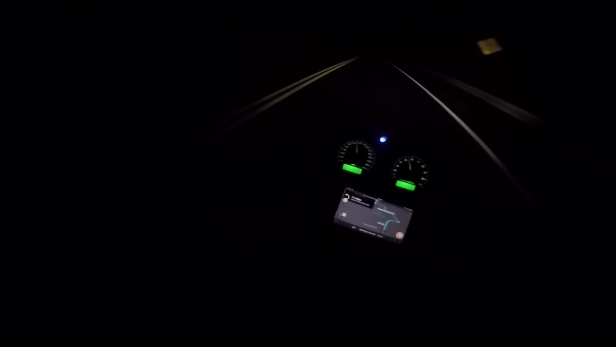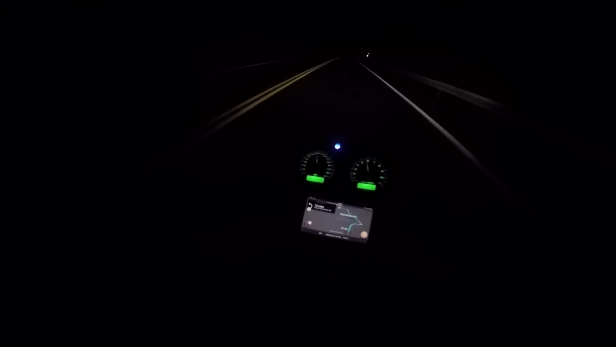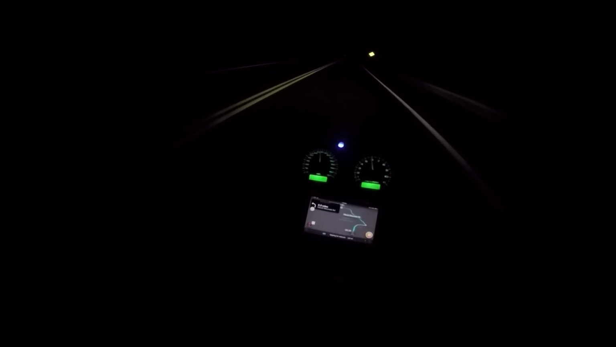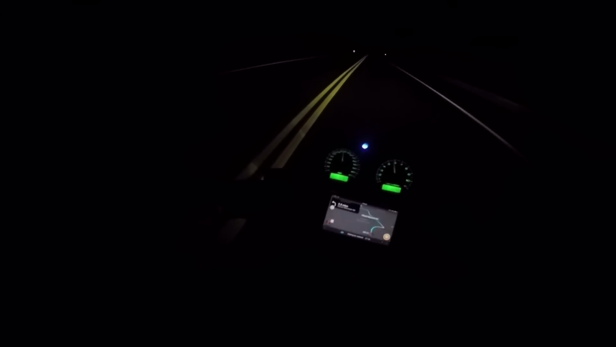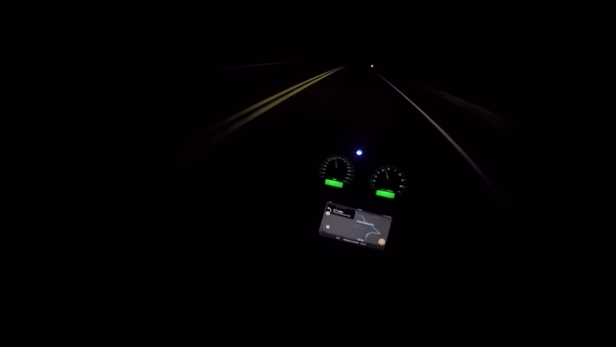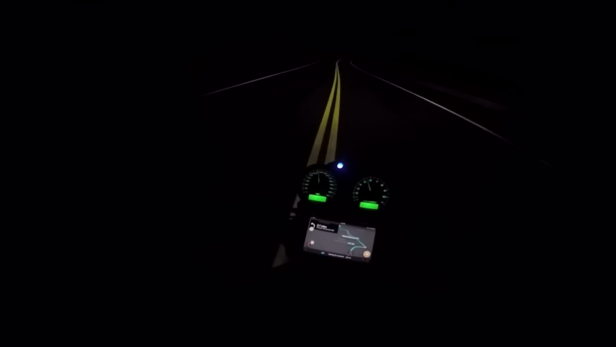Been on the highway for the last 2 hours. Took me like an hour to leave the city, and I'm a little chilly. First chilliness. So what is it? It's October 4th or 5th. October 5th. Could be colder.